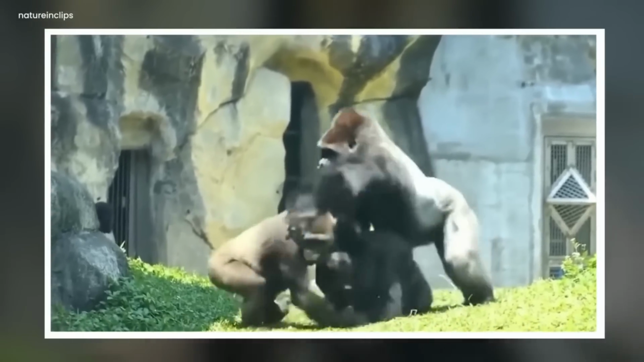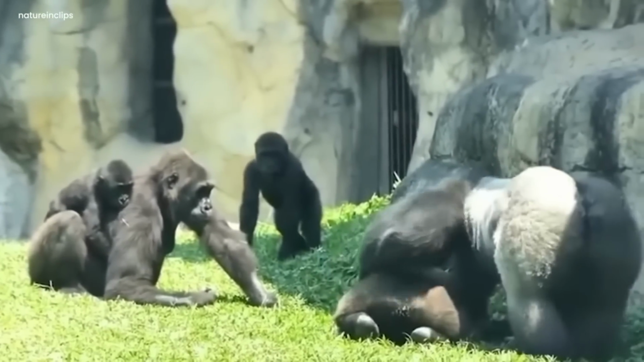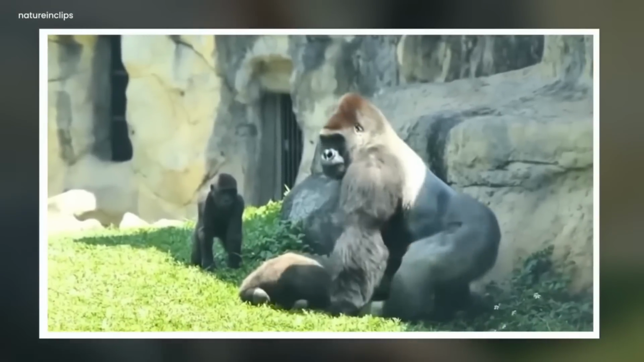Then, after a while, a big gorilla came here and stopped their fight. It stopped their fight by catching up the gorilla. The baby and mother gorilla were moved from there. It was a deep mystery how that responsible gorilla stopped the fight between its mates. It was really astonishing.